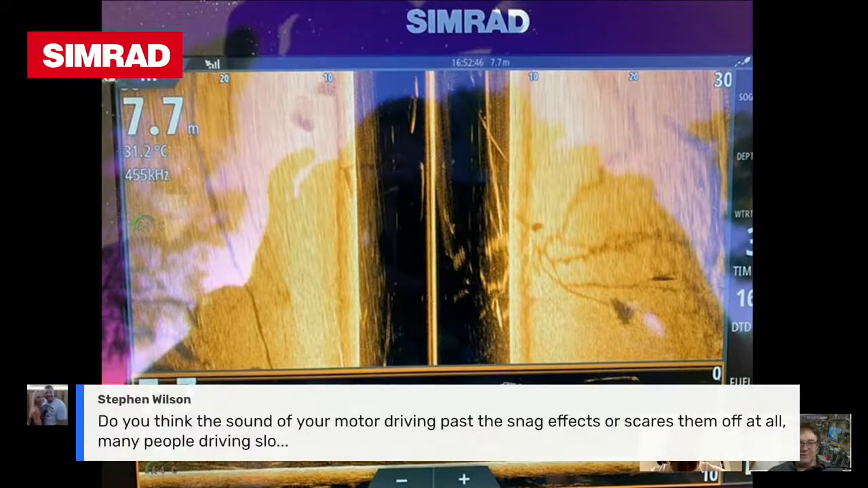Another question coming through here from Steve, and I'm going to read it out because the whole question won't be visible to everybody. So Stephen's asking, do you think the sound of your motor going past a snag affects or scares them off at all? So lots of people driving slowly with side scan on, but not on their electric motor. Does that affect the fish at all?